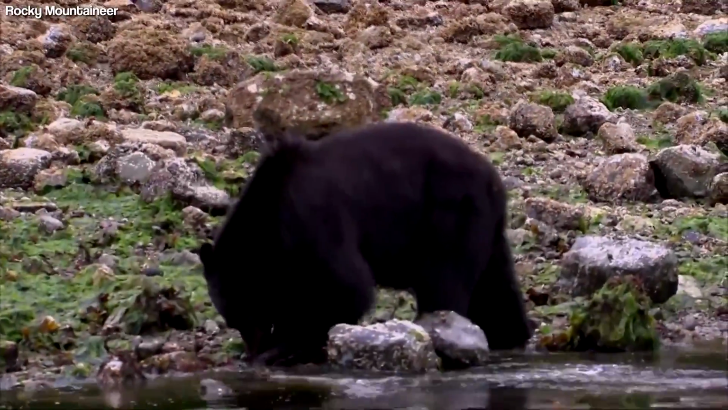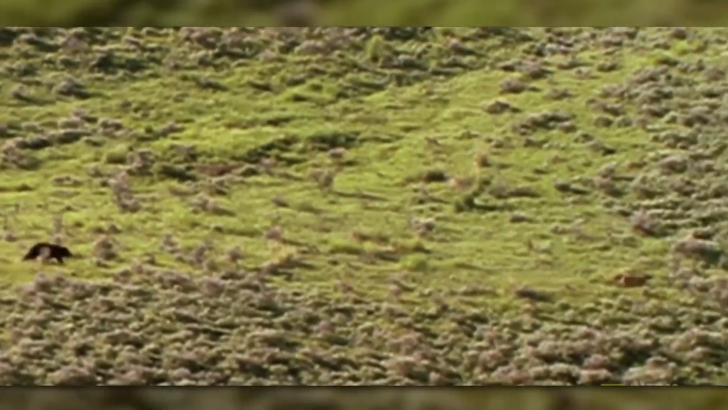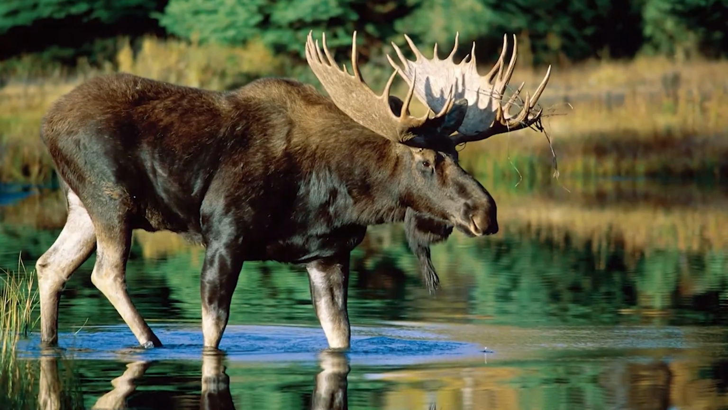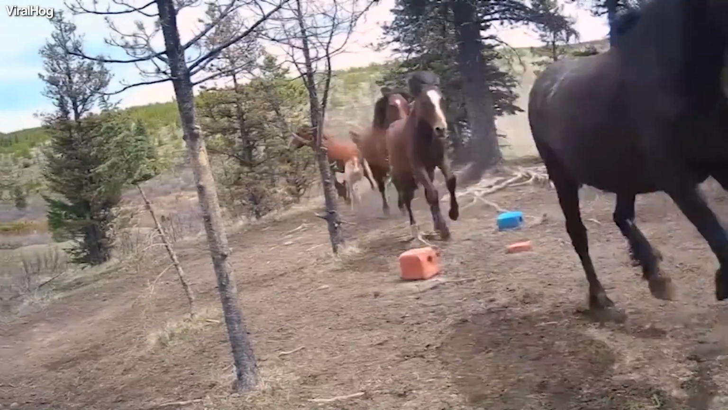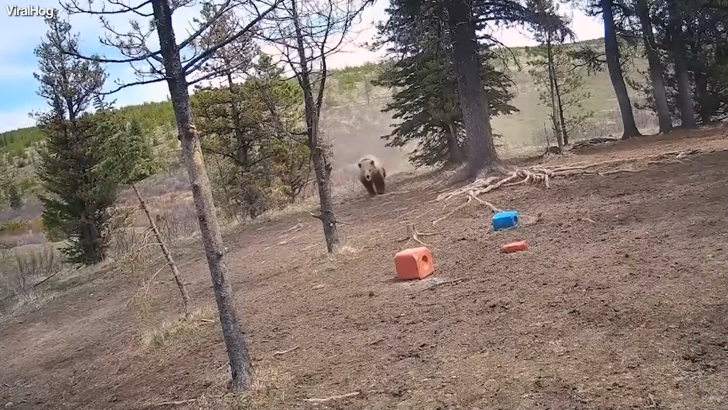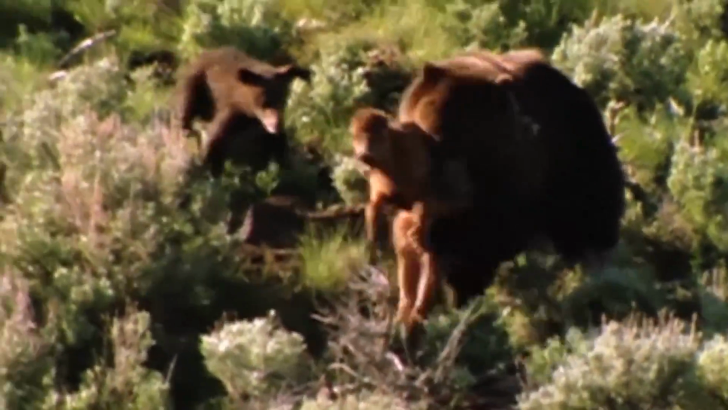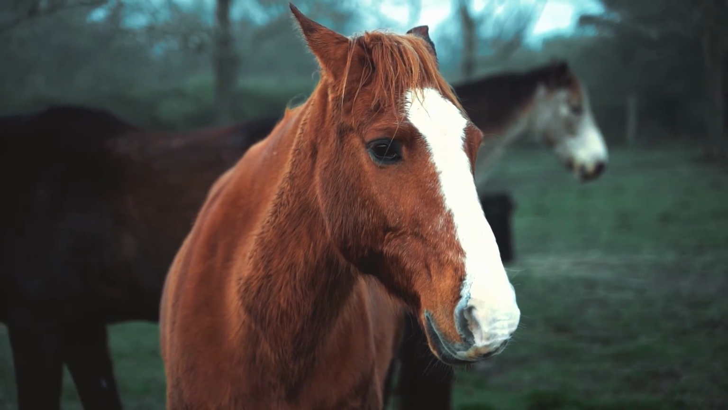These animals require a lot of food. As a result, there are some cool videos of them chasing prey floating around. Grizzlies seem to have a taste for anything, whether it's moose, elk, or mountain goats. In this case, which is the first for me, wild horses are also apparently on the menu. I suppose an animal that must consume 30 pounds of food per day must occasionally catch a large animal.